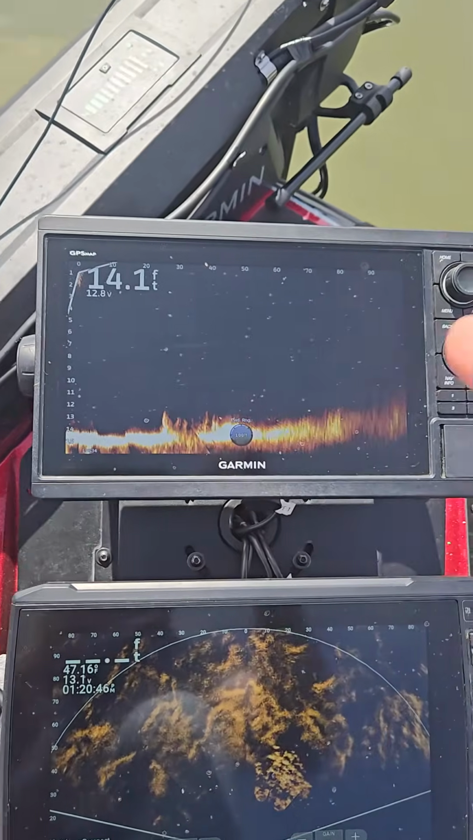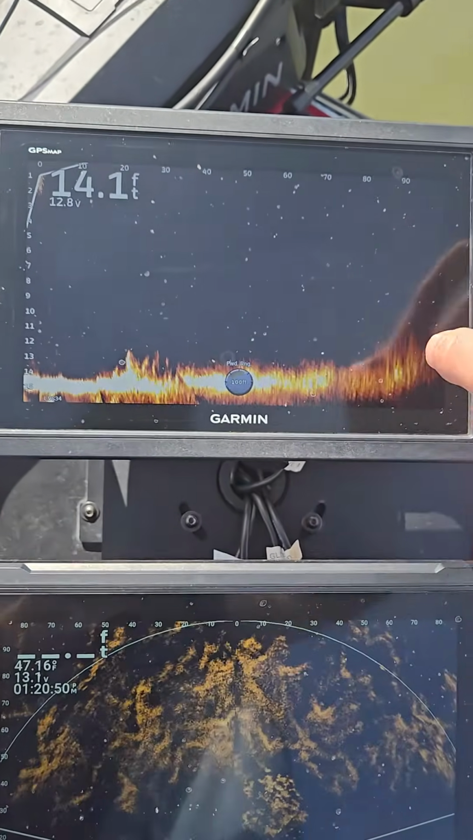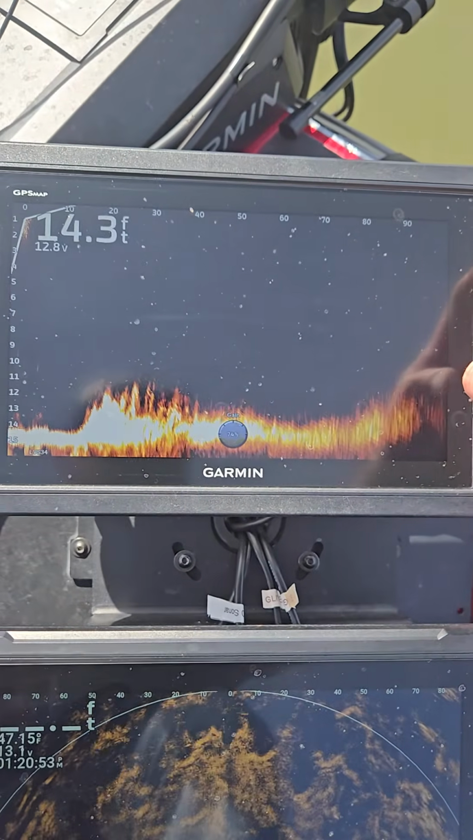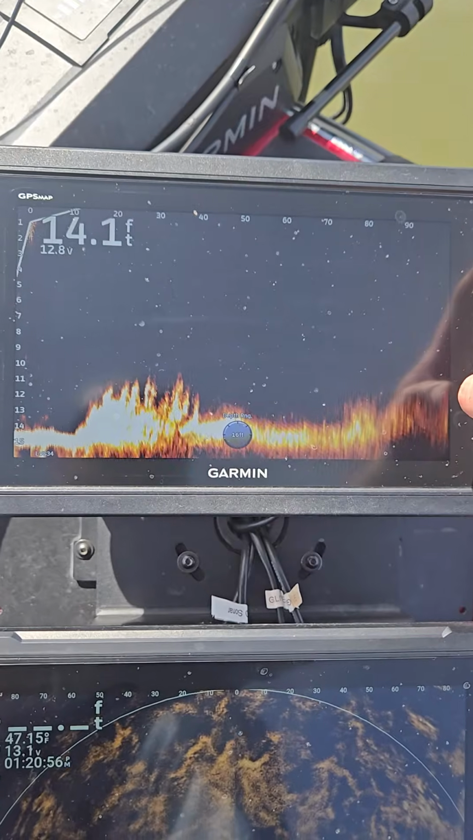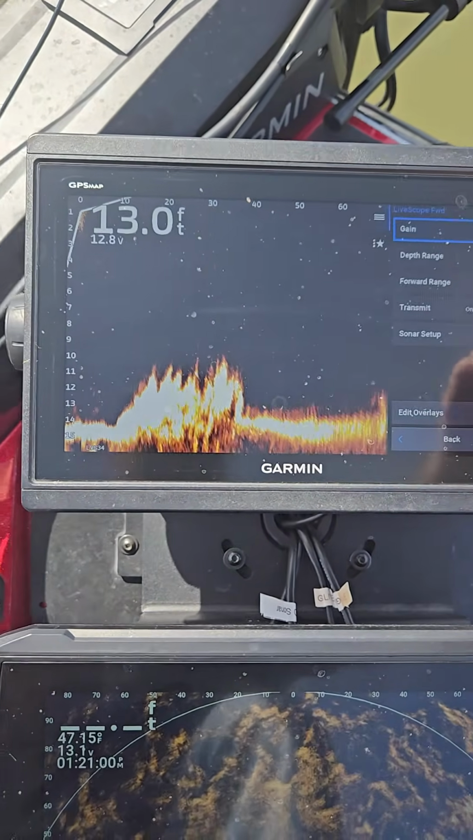So I got my initial 1022. I got the forward mode out to 100 feet. You can scroll through them here just by pushing the button. I got the gain up to 74. Depth rings 14. Now we're in 14, 15 foot of water. Forward rings back to 100. Go into menu.